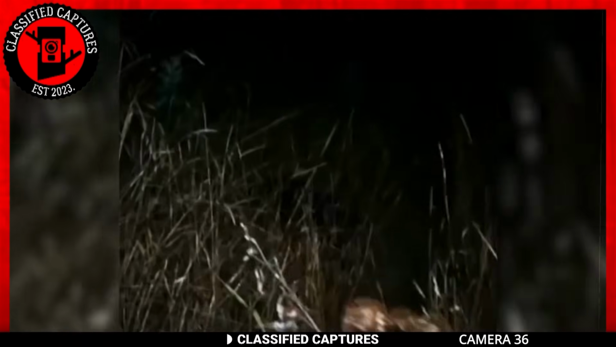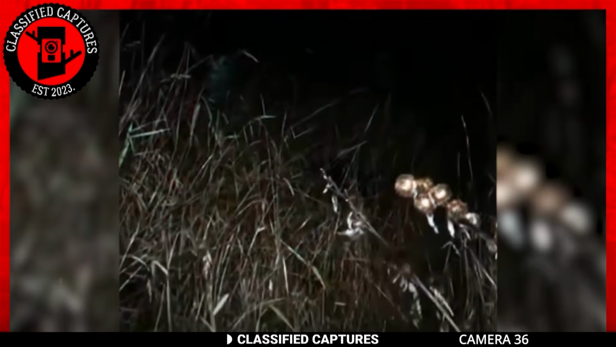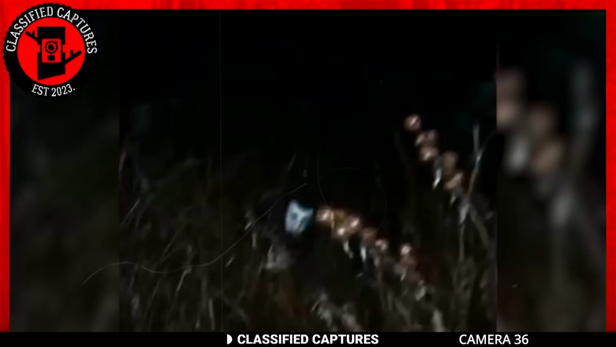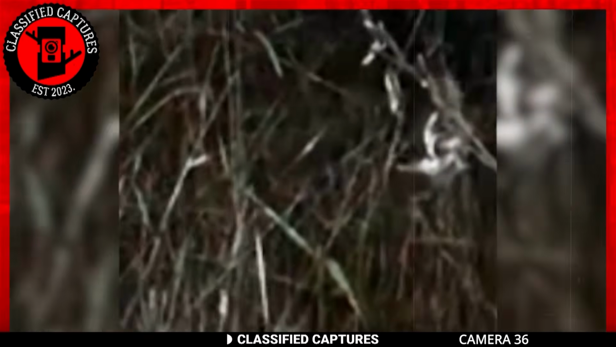Suddenly, as if conjured from thin air, another mask materializes from the underbrush, sending icy shivers down their spines and forcing them to flee. But this mask was different. It bore an eerie resemblance to someone wearing it, yet the all-encompassing darkness made confirming their sight an elusive challenge.